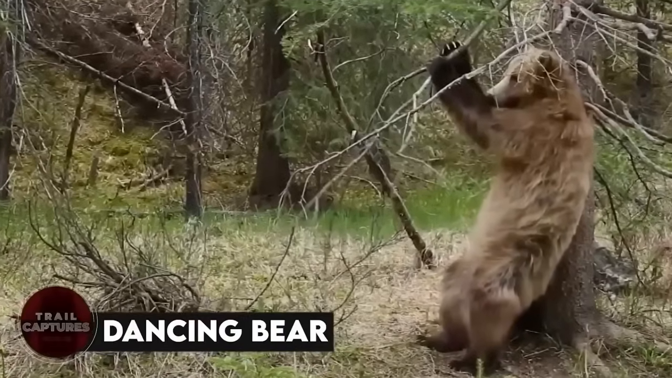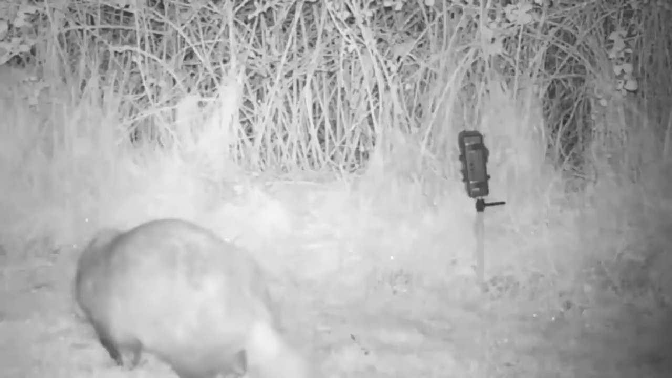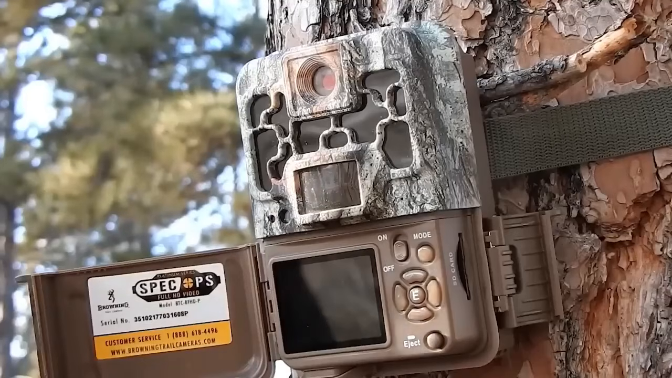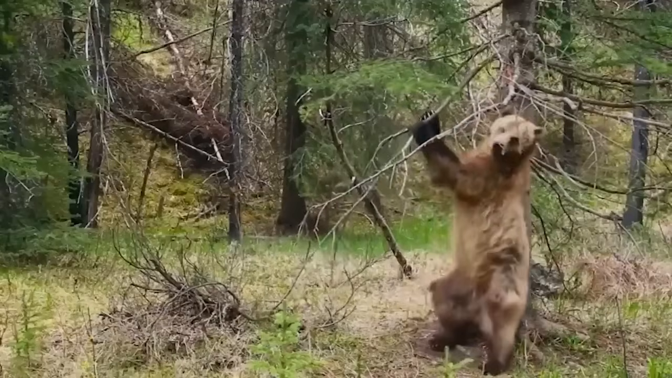Dancing bear. The Wildlife Channel put cameras in the jungle to see the animals there. They were hoping to film them doing normal things, but what the cameras showed was surprising. The bears they caught on camera were dancing and moving their bodies like Shakira.